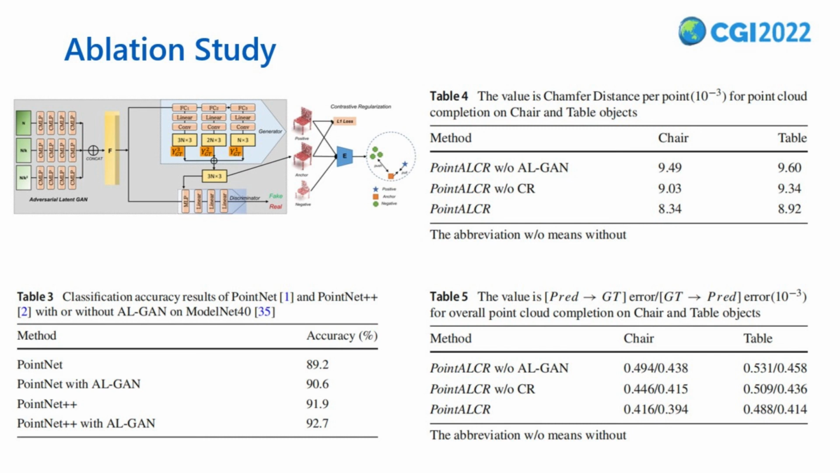In order to evaluate AL-GAN and contrastive regularization in the GAN-based network, we further compare the generative ability of our PointALCR without AL-GAN or contrastive regularization. We select chair and table objects in ShapeNet Core and train PointALCR without GAN to see the difference between its completion results and the ground truth point cloud.